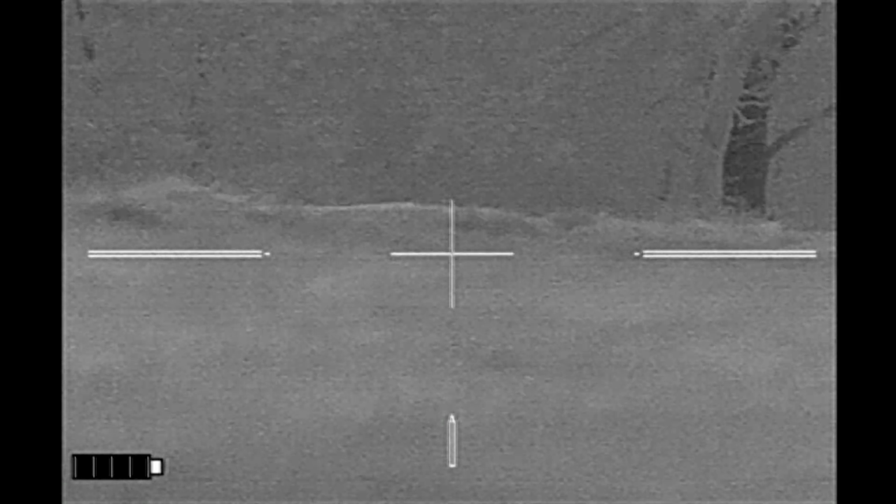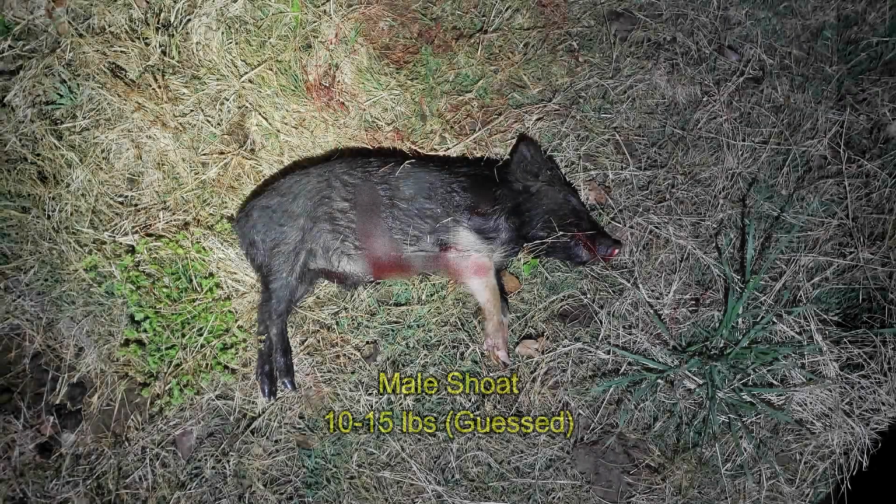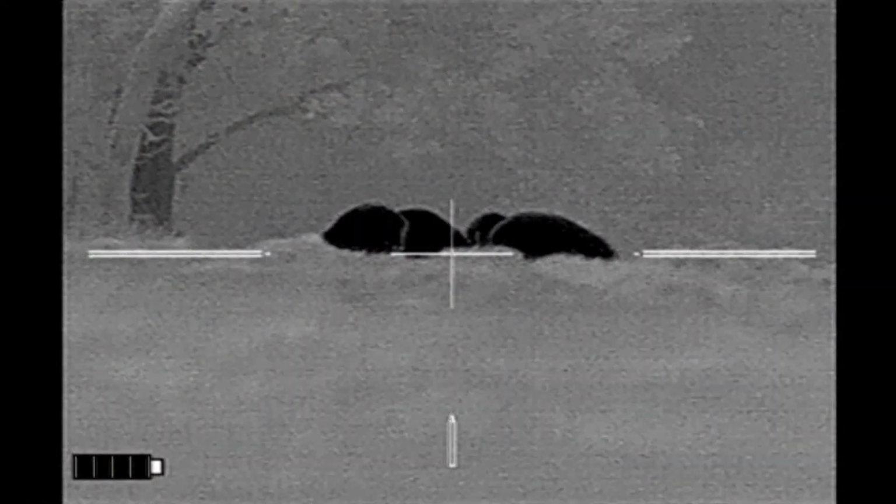One shot, and she goes right down. Of course, the shoats run away, and it turns out the sow is just another one of the shoats. There were actually 5 shoats, not 4. And I was very displeased with the result.